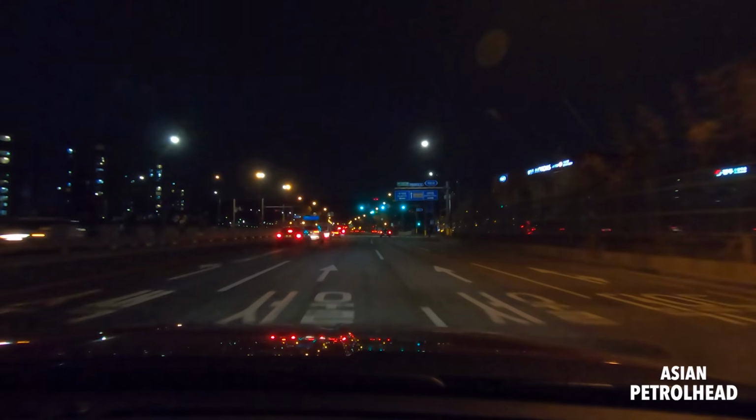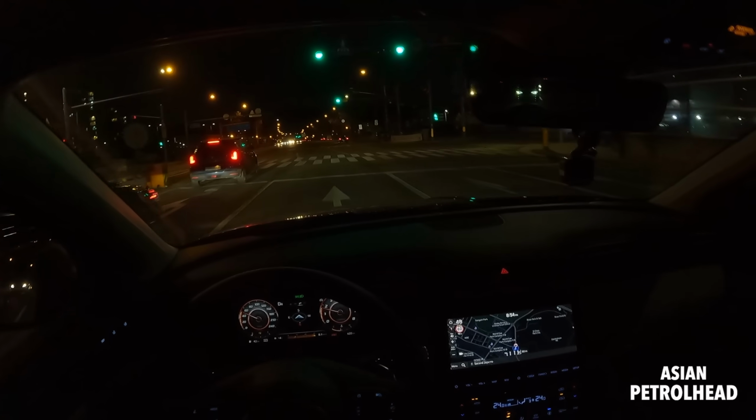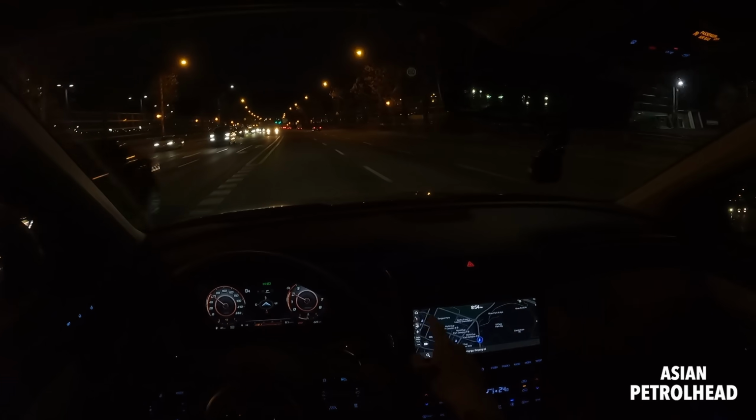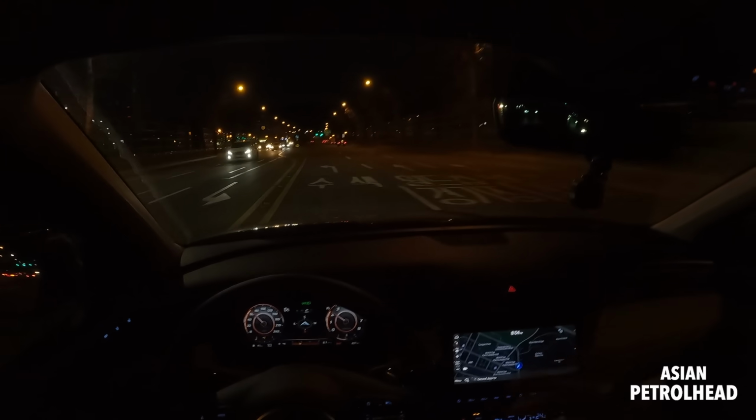Some more camera detectors. And some people were curious how I know where the camera detectors are. If you drive recent Korean cars, or with the navigation, they have all these spots on the map, so it'll tell you whether there's going to be a camera detector ahead.